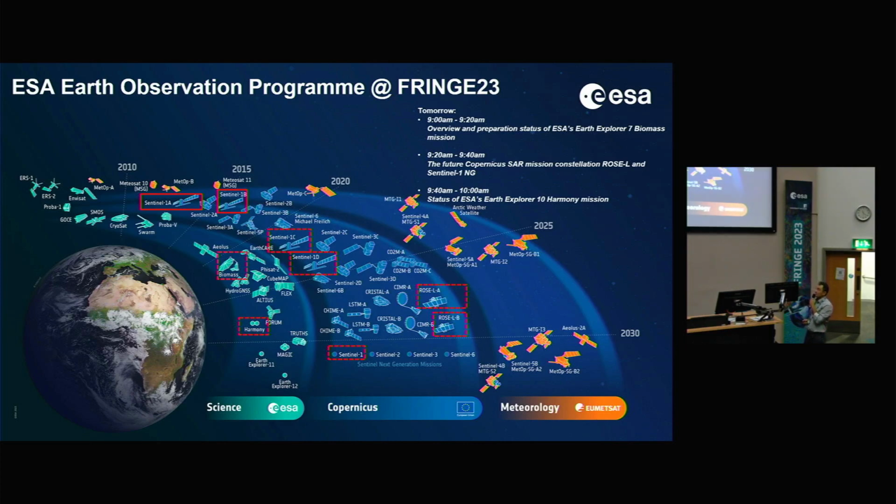The second pillar of the ESA Earth observation program is the Copernicus program. Basically, Copernicus aims at providing operational missions which target the development of operational applications and operational services, and support the implementation of European policy.